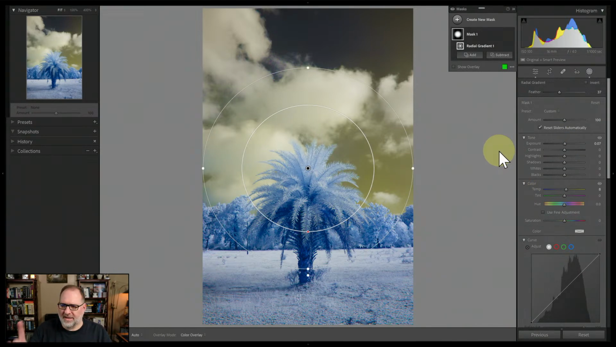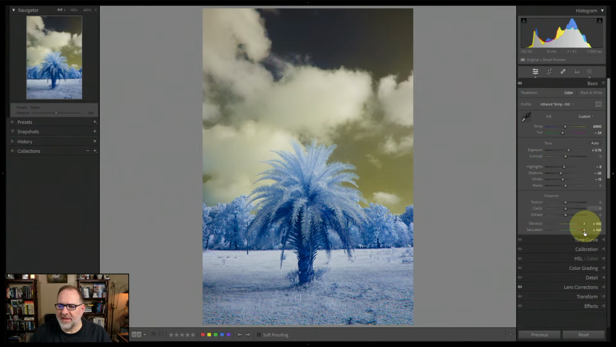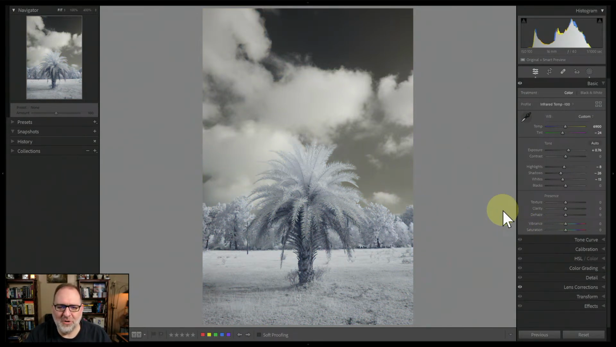Now, again, this is because I've got the saturation and luminance kicked up all the way. Once I've made this mask, if I go back and reduce the vibrance and saturation down to 0, you're not even going to notice. You'll need to walk away so your eyes can readjust to this level of saturation. But that is the way you would address that. So that is one observation that I had.